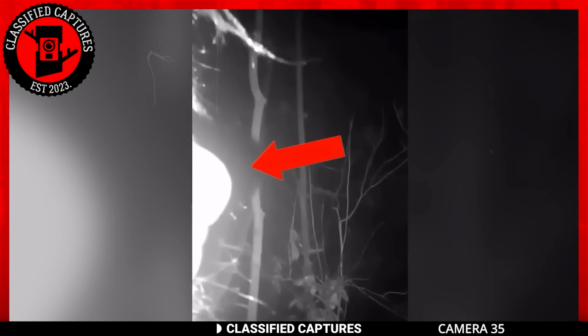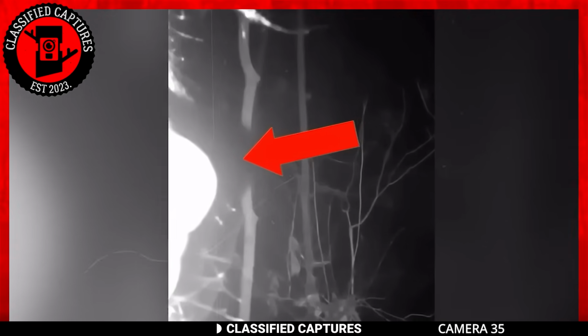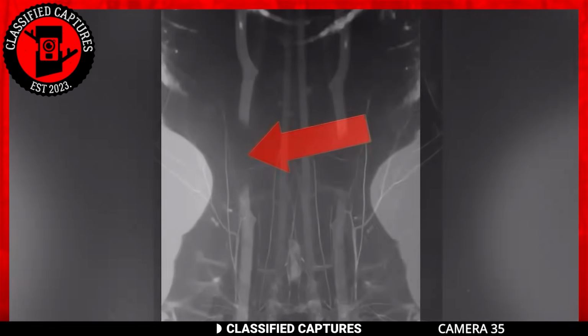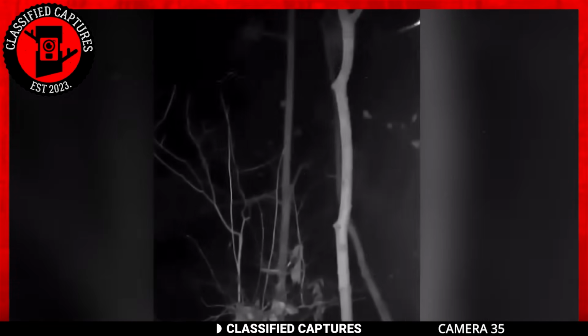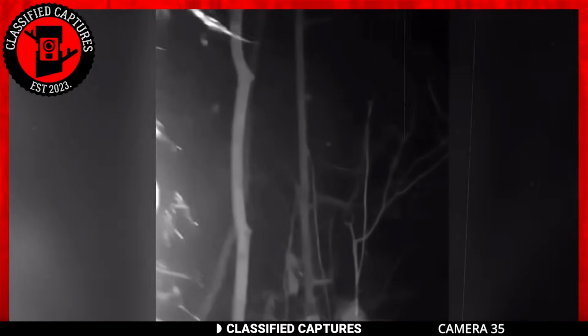This has been very controversial with the Classic Captures team and the paranormal community at large. Before I say any more, watch the footage. You see it, don't you? It looks like a creature noticed the trail cam and took a look at the camera to see if it was working or rolling.